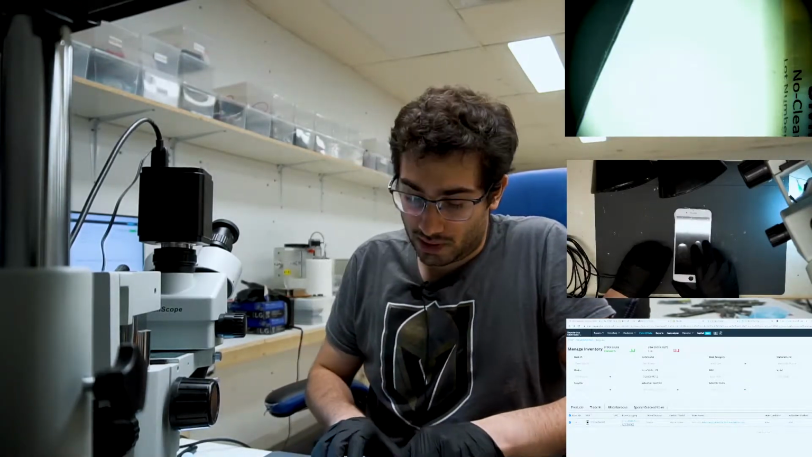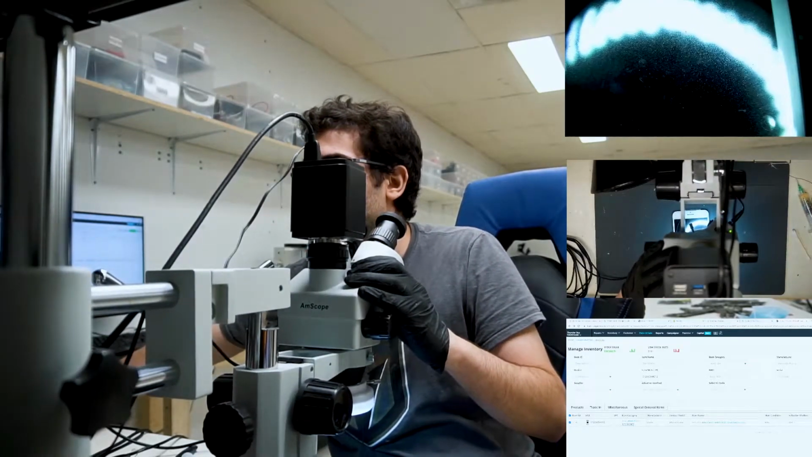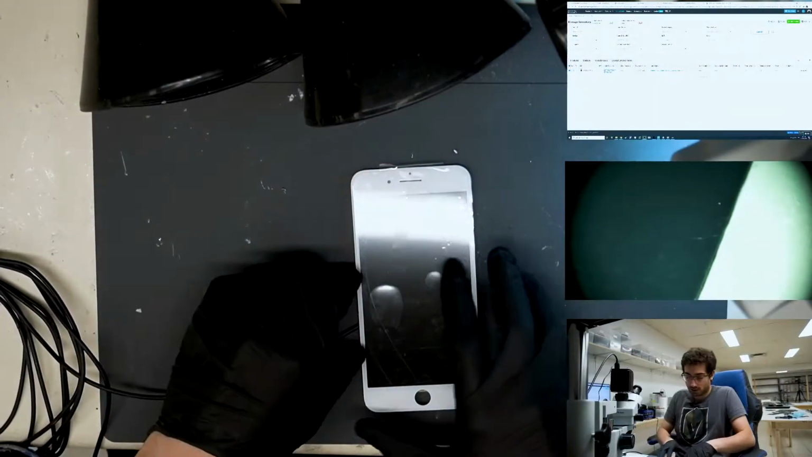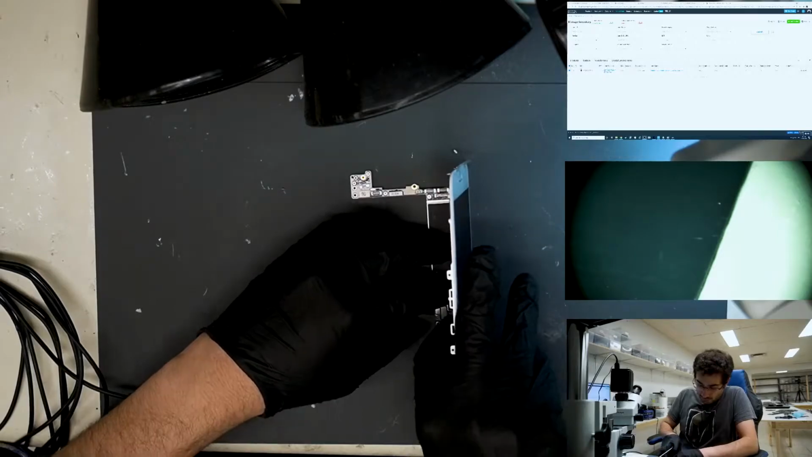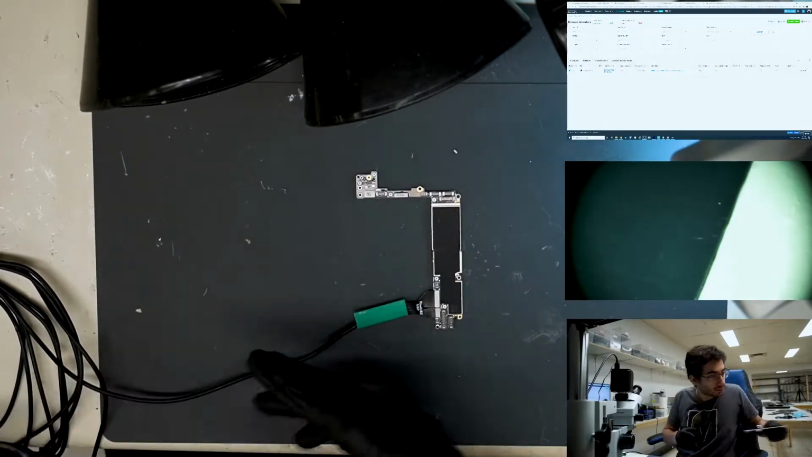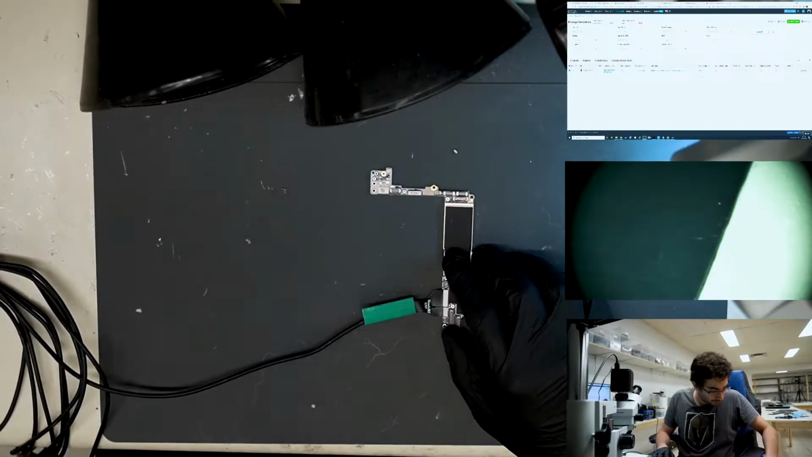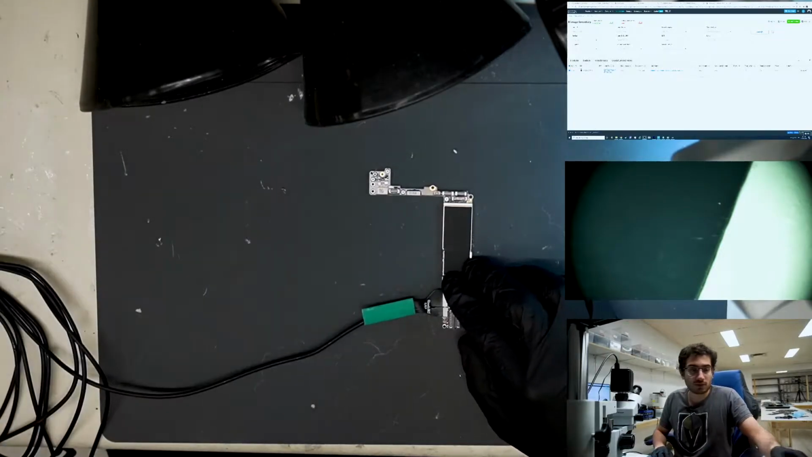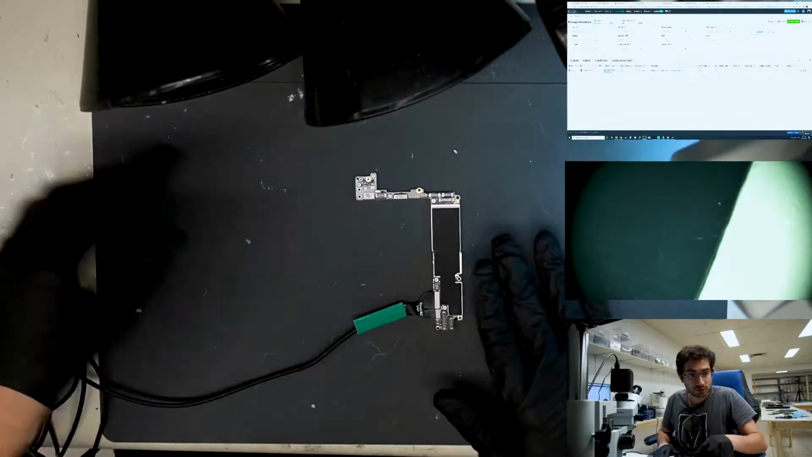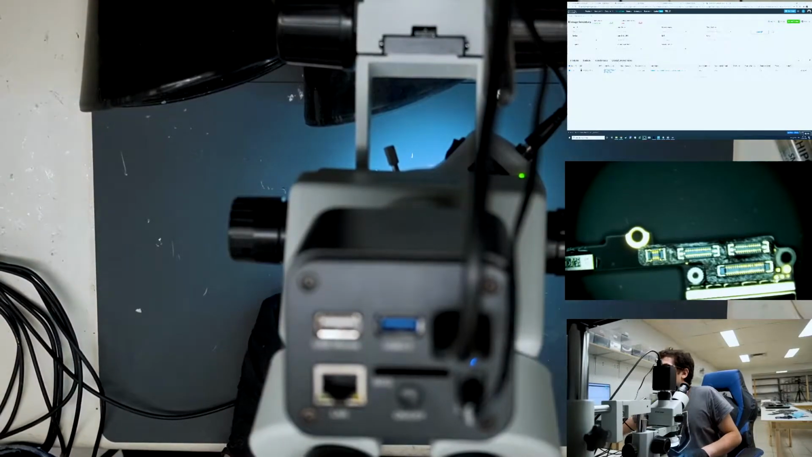We're going to start by switching to the microscope view. Overhead cam here. And disconnect the test screen. Yeah, so right when we click output, we're drawing 5 full amps, and the device is getting very hot. So I'm going to turn that off. Switch to the microscope view.